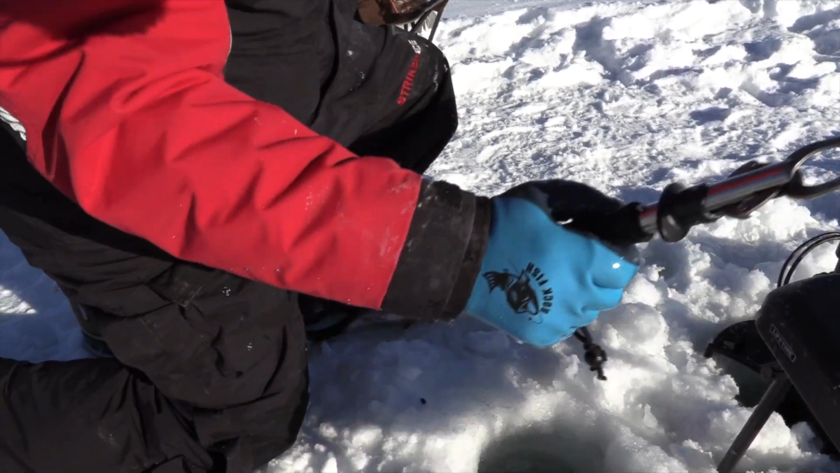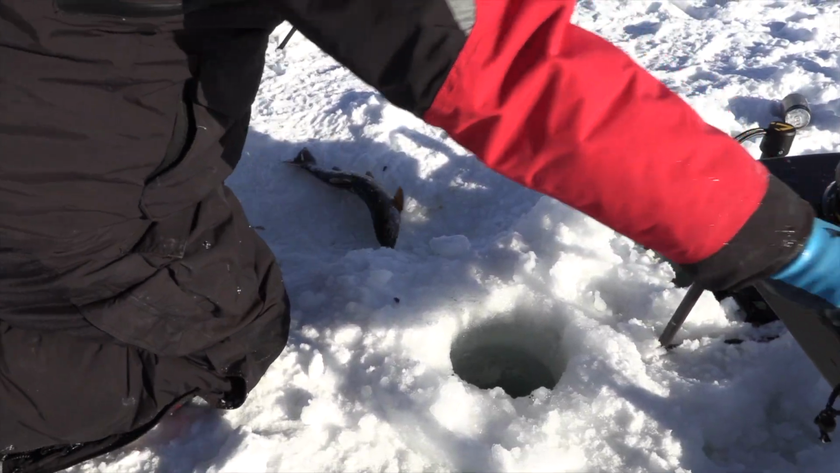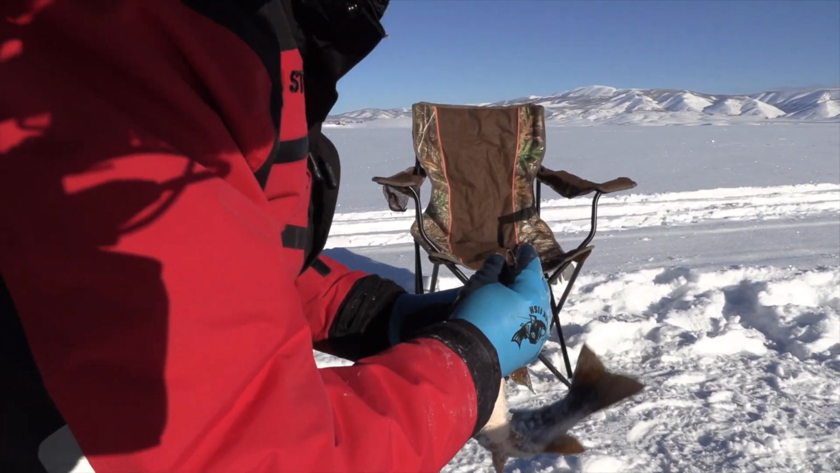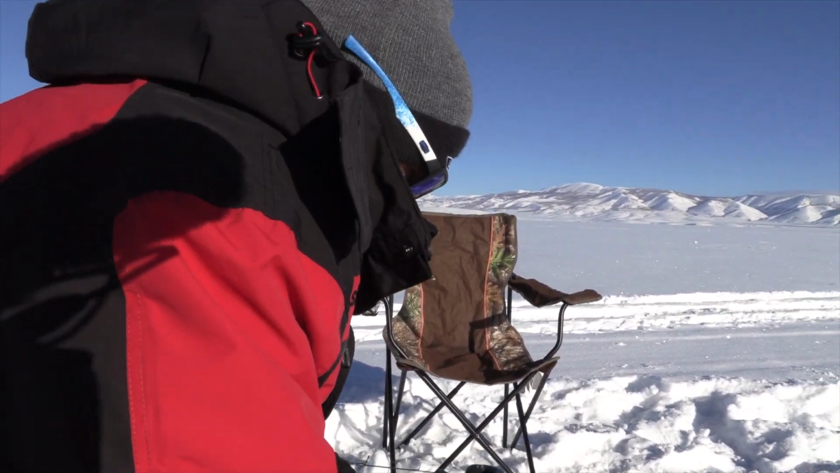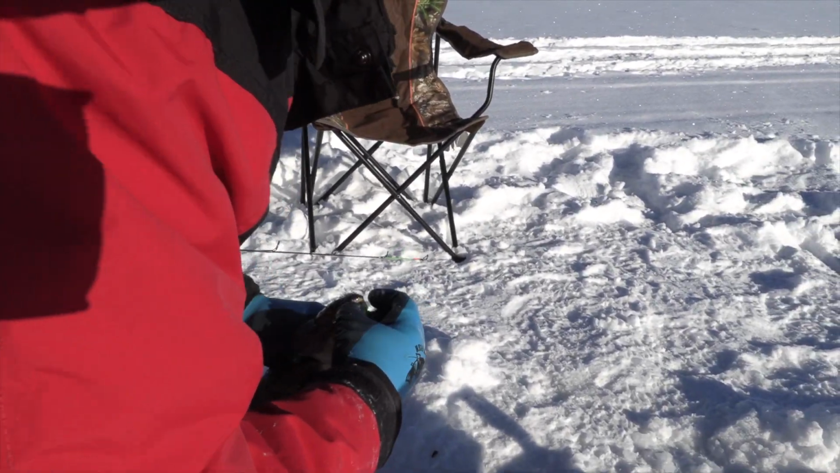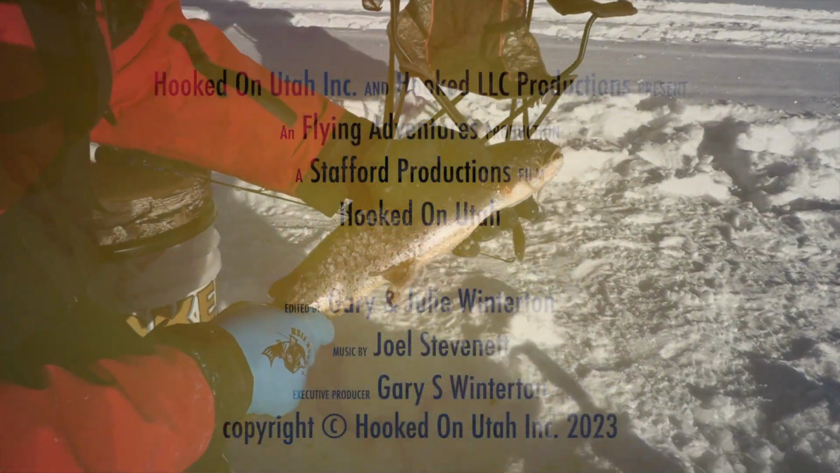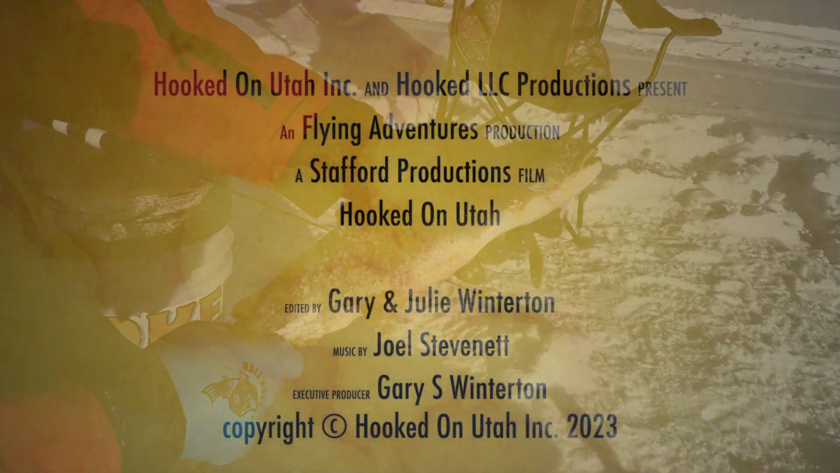The Boga, not essential for ice fishing. Oh my gosh, look at this fish. This guy rocketed in. And I love it because you get him right in the beak. And I mean, that's just a big, healthy fish. Look at that. Gorgeous, gorgeous fish.